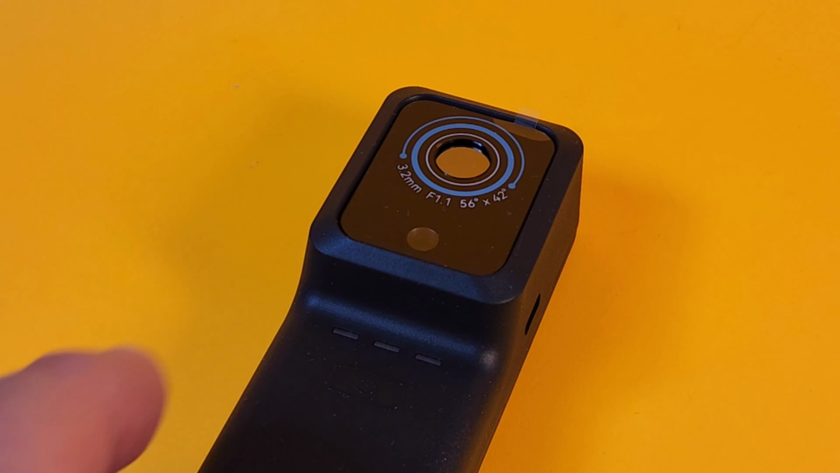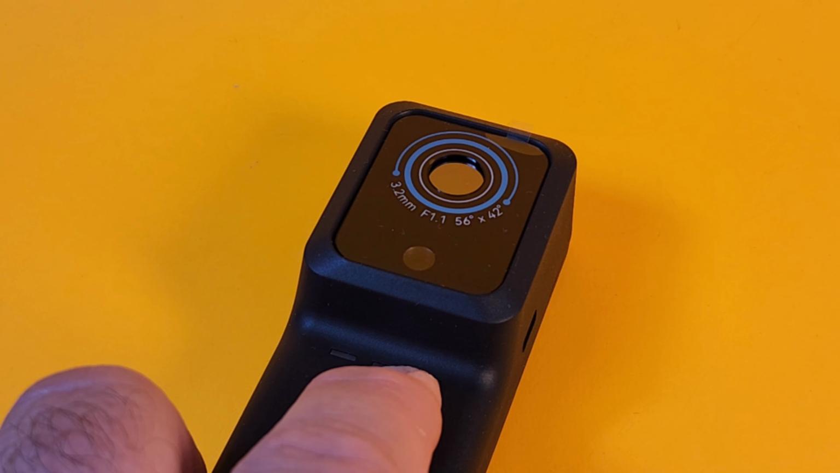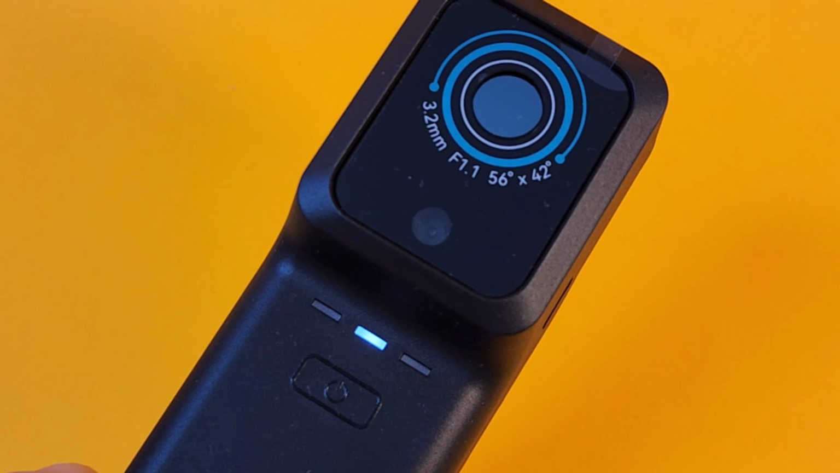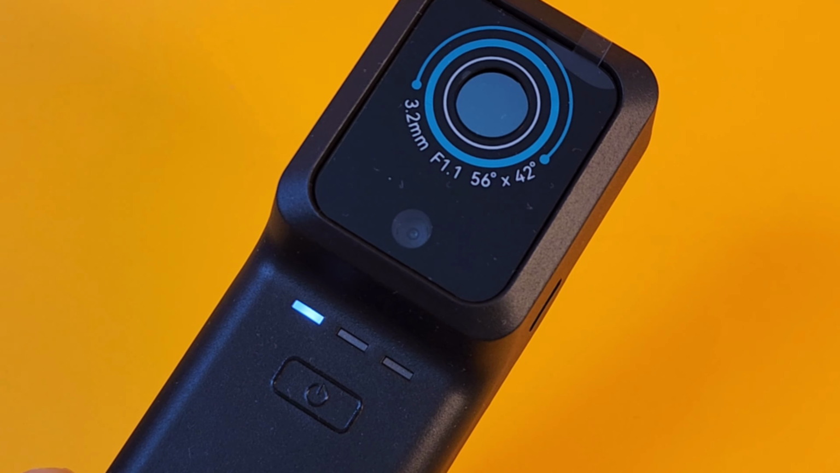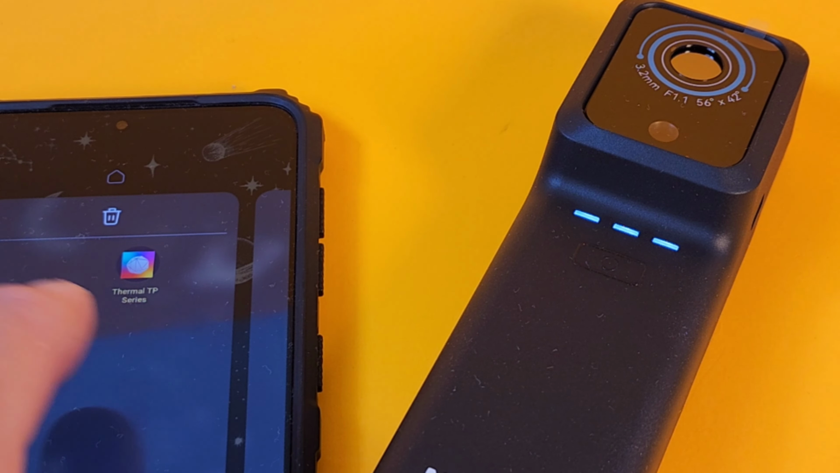Okay, so let's turn on our MiLESEEY, shall we? Hold down on the power button for about 2 to 3 seconds. And you can see we have those LEDs flashing now, just saying that the unit is indeed booting up. While that is turning on, we will go to the app itself.